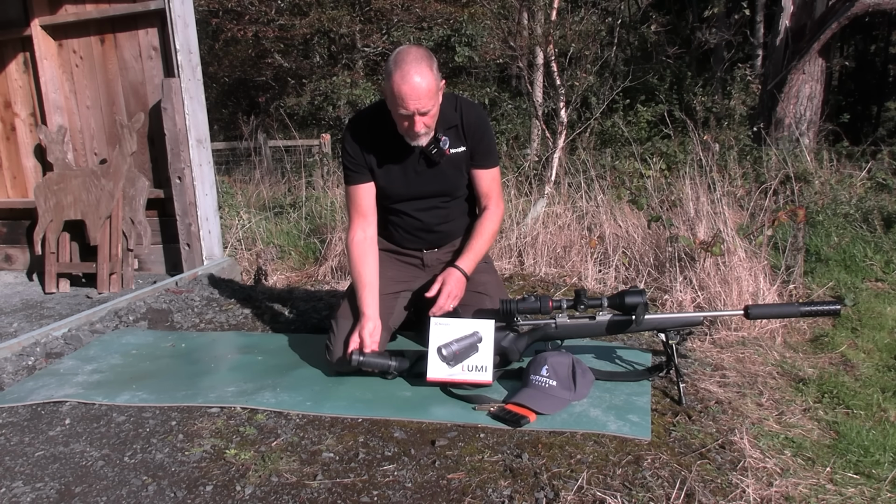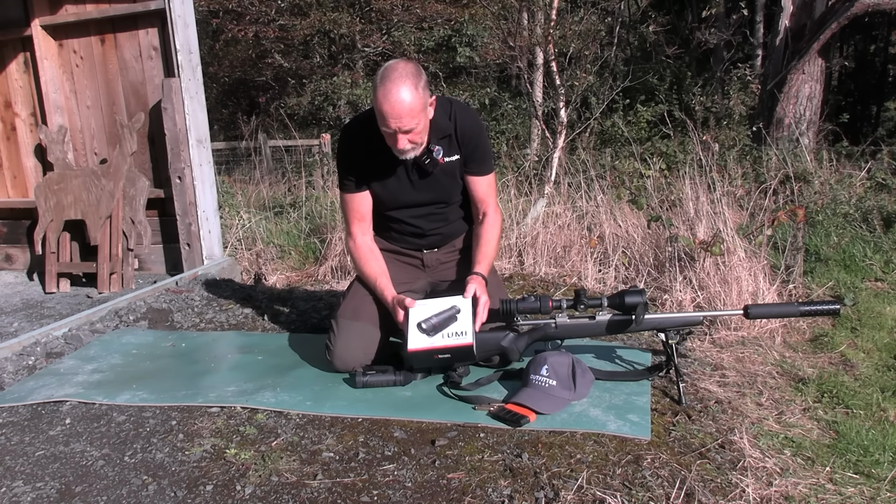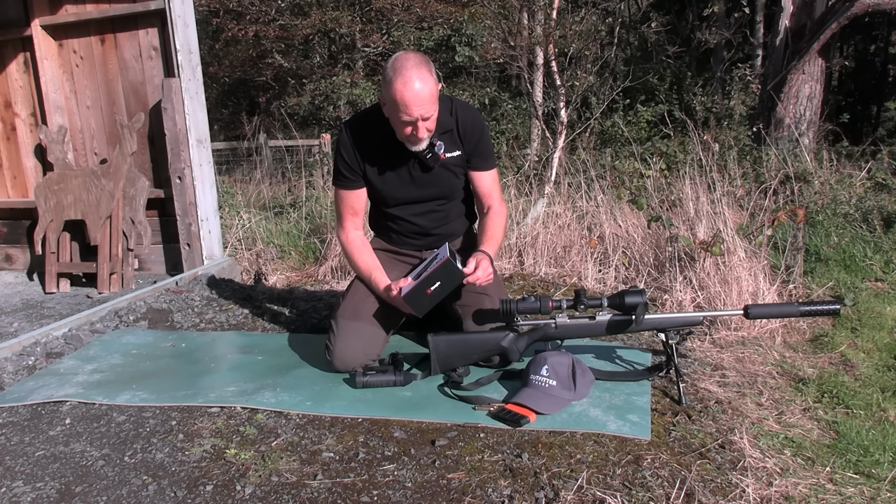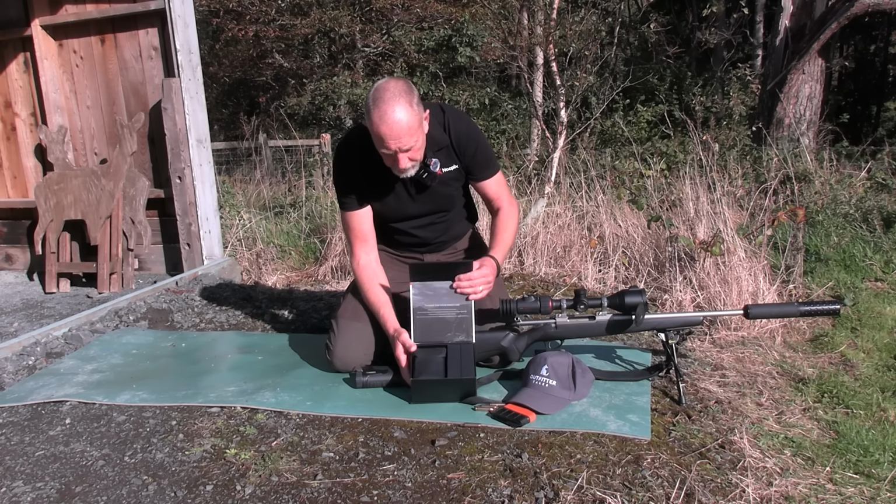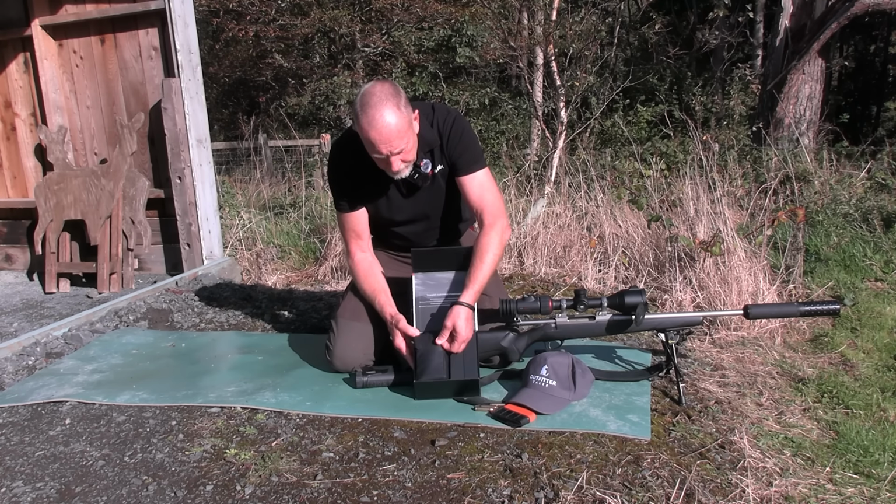What I'm quite excited about is that I've been upgraded. So now we've got the big brother to this, which is the Lumi H35R, and like all Nocpix products, I'm going to get this out in the field and test it. Beautifully packaged, really neat.